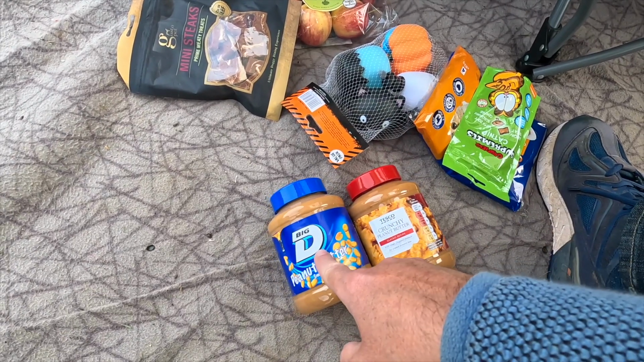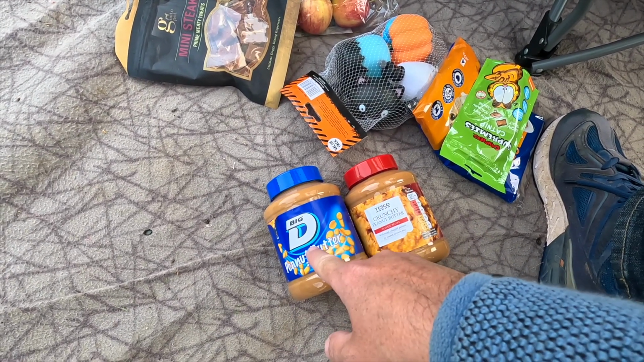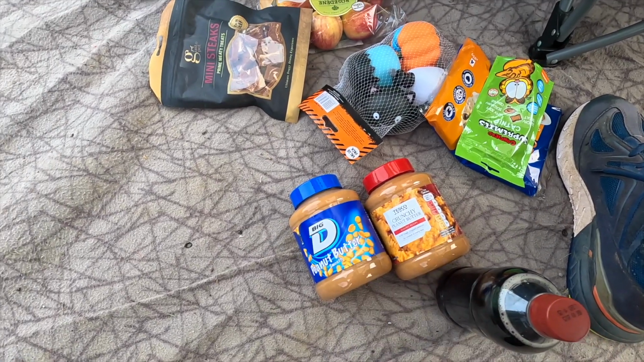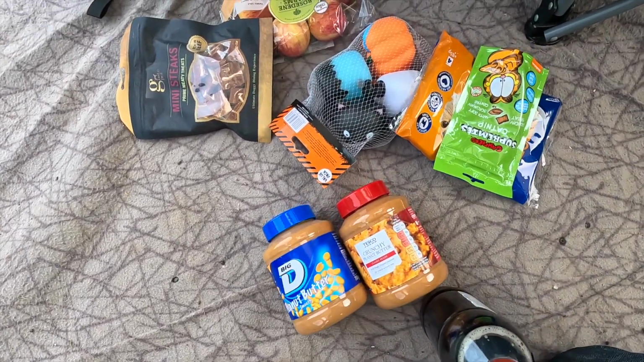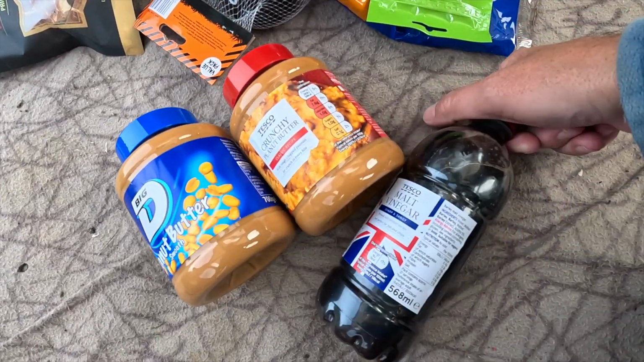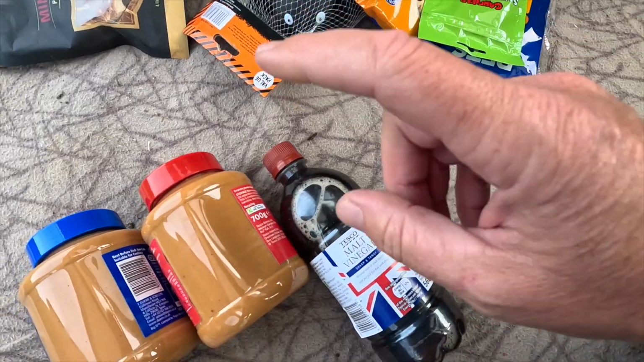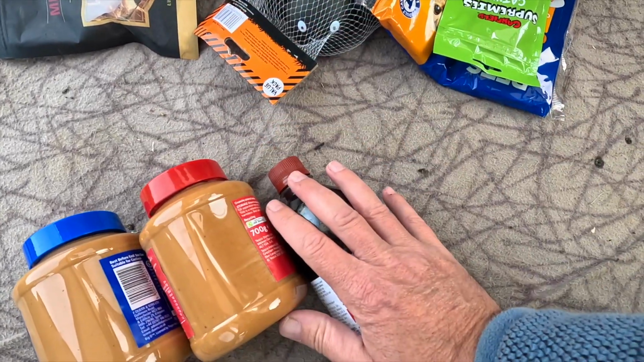Mazzy wants to try a bit of that. It's going to cost her, because I know she's got some peanut butter in the cupboard. That's Sunpat. Don't care what it is. Vinegar, you saw that yesterday, why I want to use that. I'll be showing you that when the time comes.